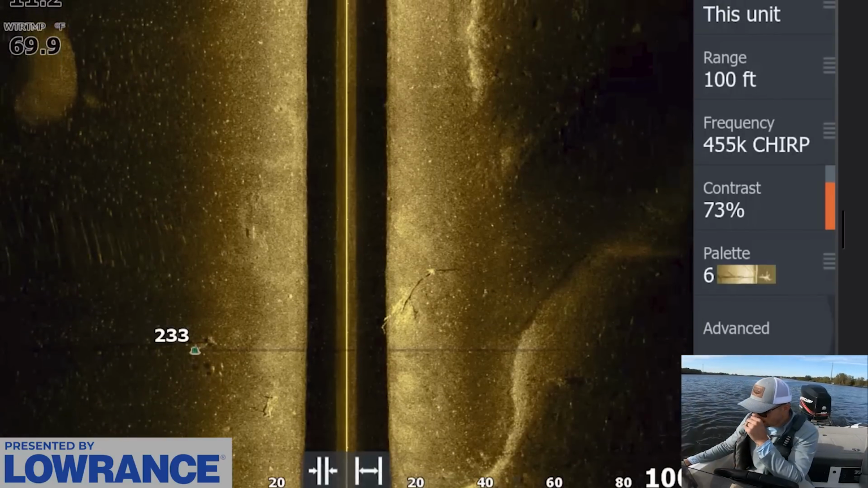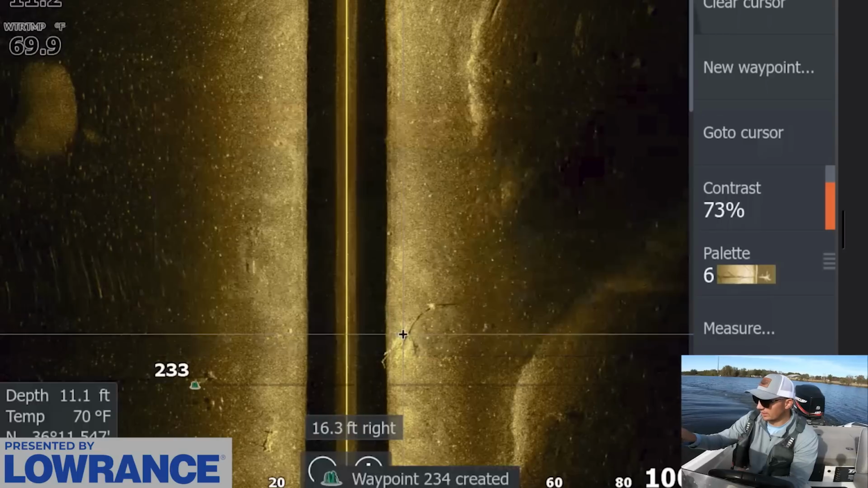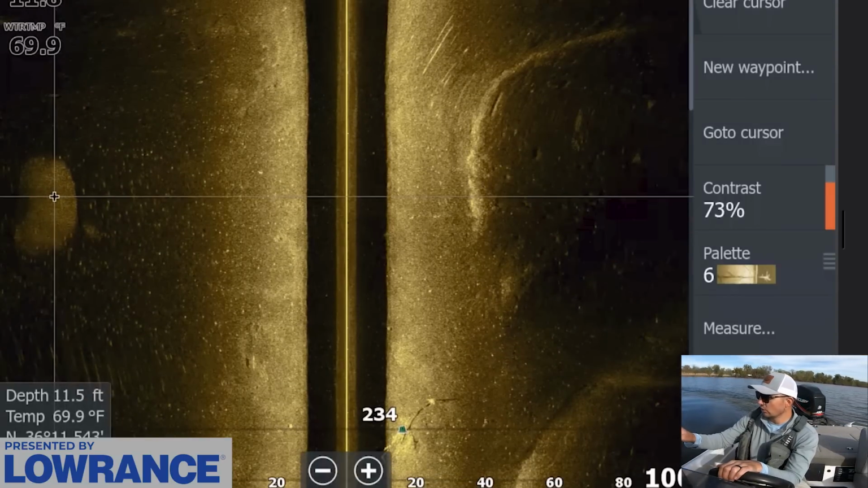There are a few more brush piles around that I don't see fish in, but I'm gonna mark these anyways just because I can pull up and fish these. And there's bait fish in the area. We can see bait fish on the left side of our side scan screen over here.